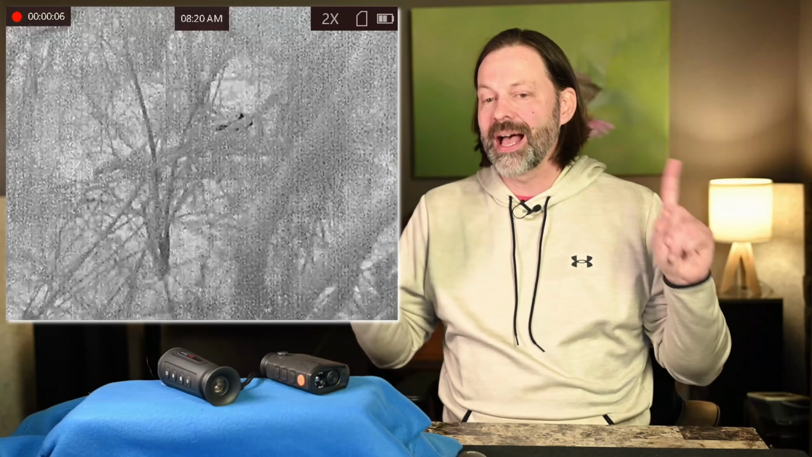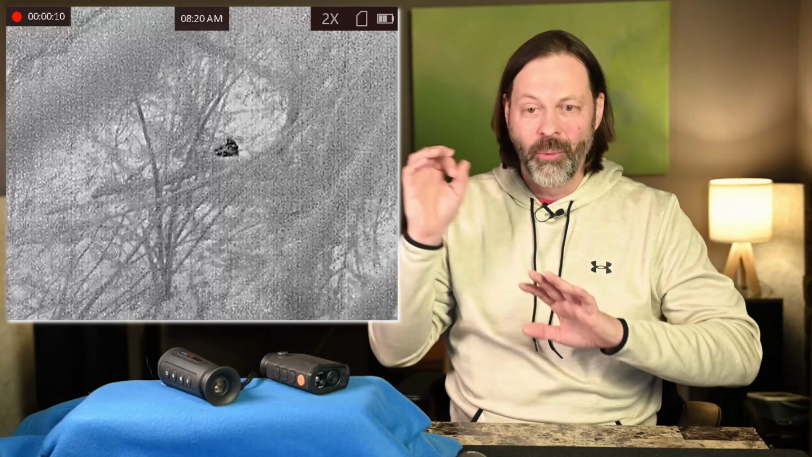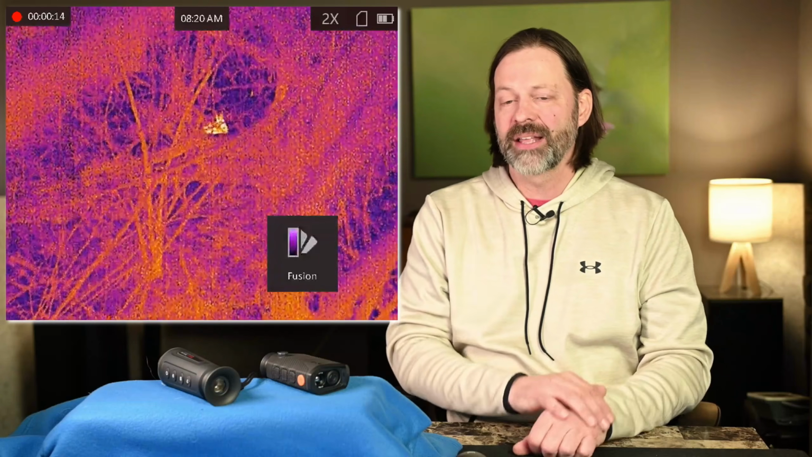And then I realized when it moved, it was a rabbit. I could not see this with my naked eye. I took that thing away, had no idea what was there. Put that thing up, it was actually quite easy to find at this distance.